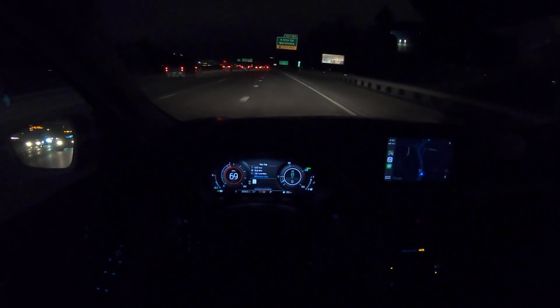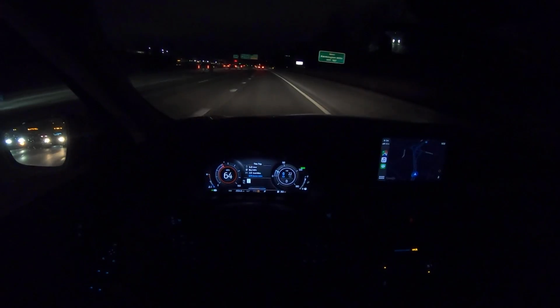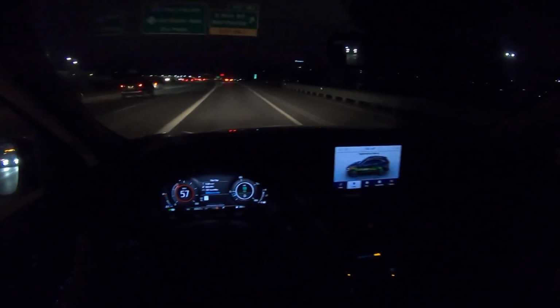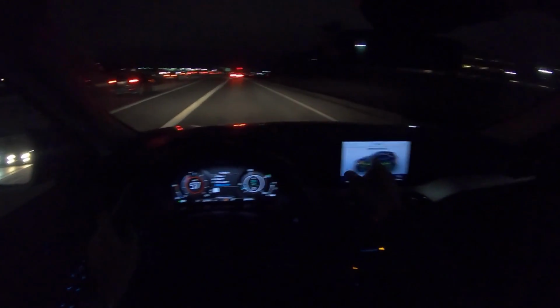It'll go all the way down to 26, 28, 30 kilowatts of regenerative braking in those modes, which is kind of cool. Actually, while we're here, let's show you guys what the engine's doing.